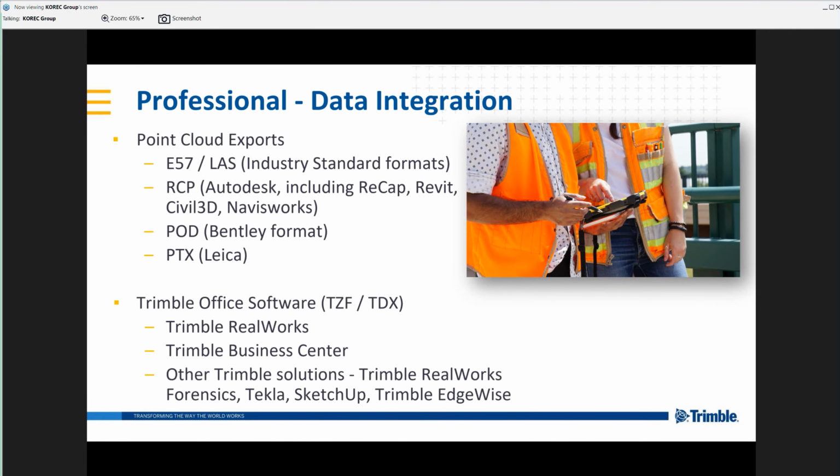So we aren't locked down to Trimble only software. You can see there that the point cloud exports, and these are direct from the scanner as a finished, fully registered product, can be E57 or LAS, hugely popular in the industry. We can go direct to an RTP file, so from tablet to Recap, for example. We've got our POD export and our PTX should people be using a Leica workflow and require that.